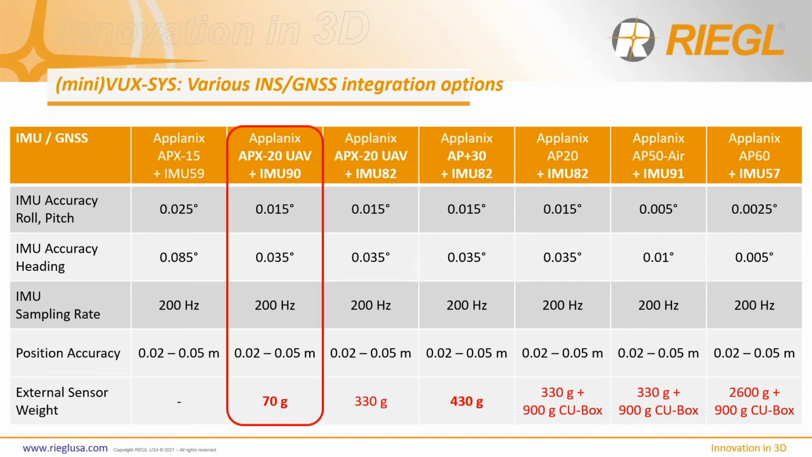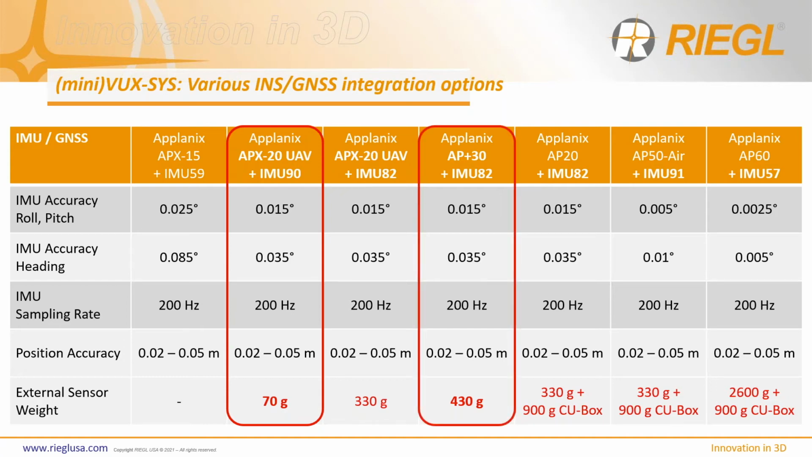The new APX20 with the new IMU 90 provides that 70 grams of additional weight compared to the well-established same APX20 and IMU 82. But what's of note is that new AP plus 30 gives you that multi-purpose UAV and mobile application.